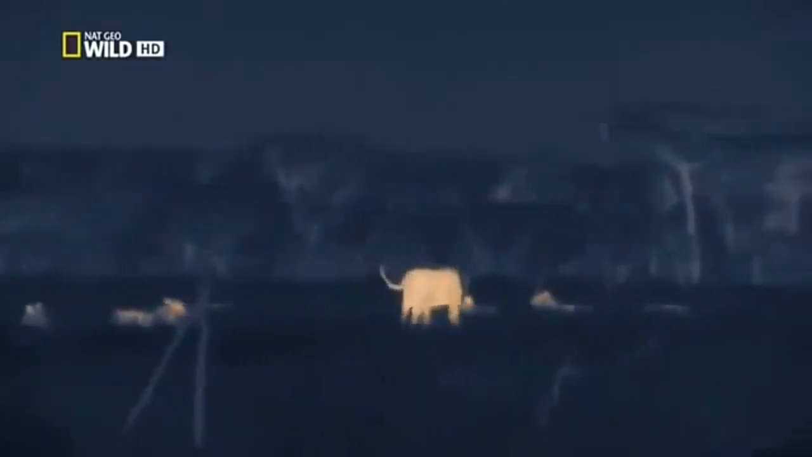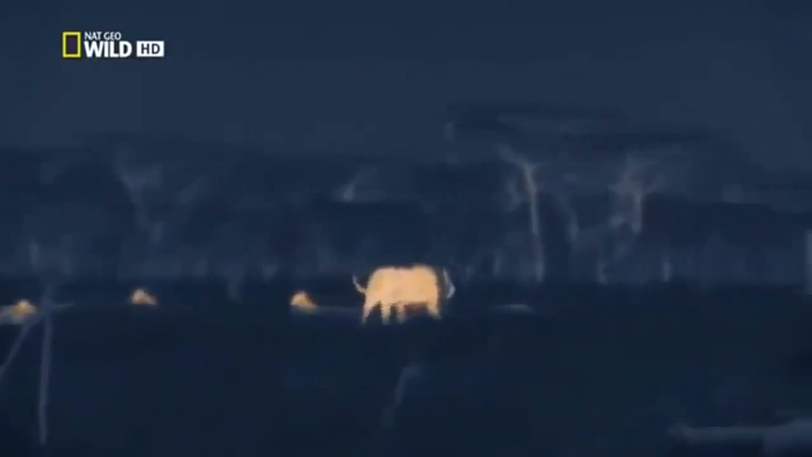The pride can no longer tolerate these hapless youngsters chasing all the prey away. Now one of the brothers is taking an unhealthy interest in his sister. The mothers are losing patience. The big male calls his brother to back him up.